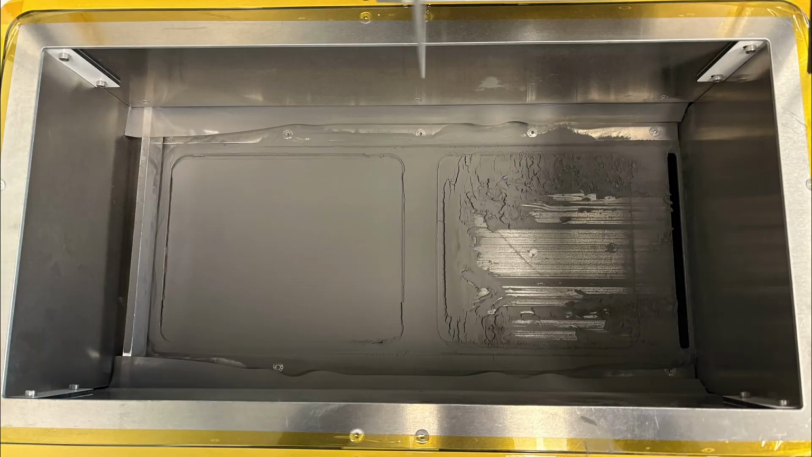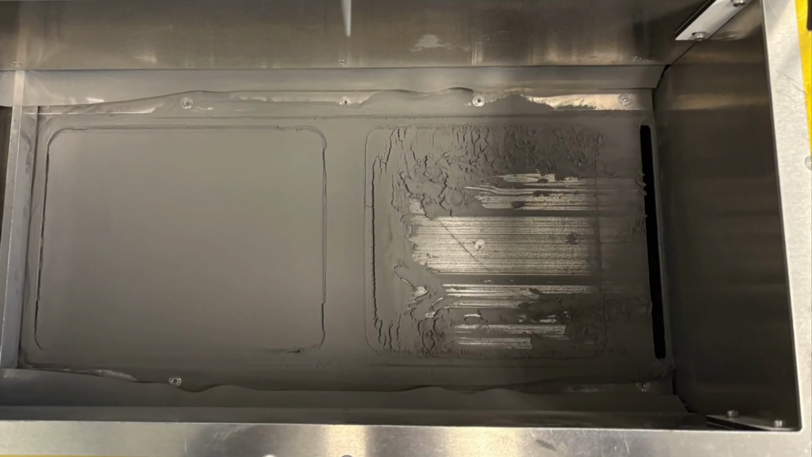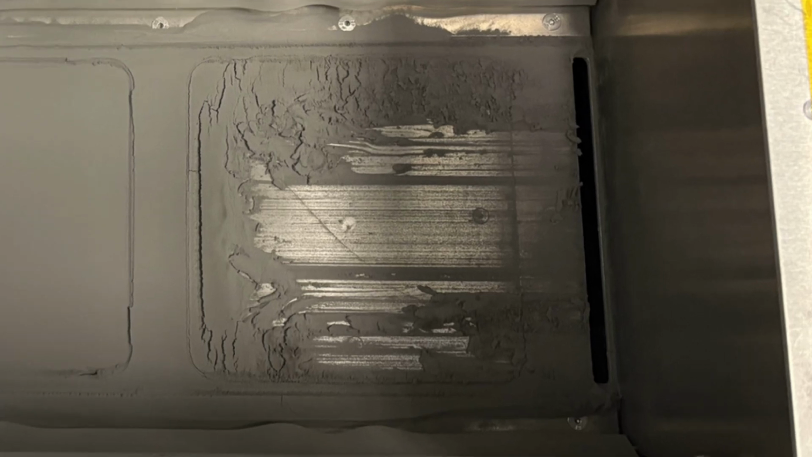However, after these print failures, when I examined the powder, it appeared that the top layer was scorched or overbaked, giving it a crusty appearance. So it allowed the recoater to break it apart and basically drag everything attached to that layer across the print bed and wipe it off. So I just overall thought my system was set too hot for this powder, kind of in the order of 6 to 8 degrees Celsius.